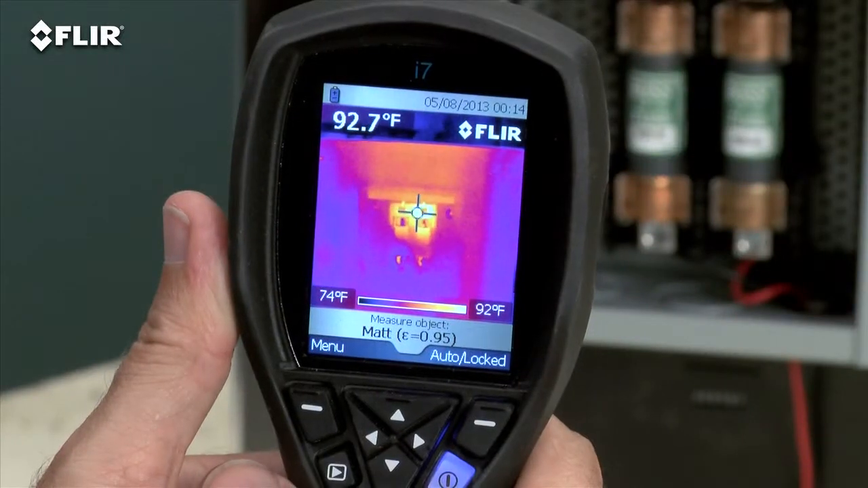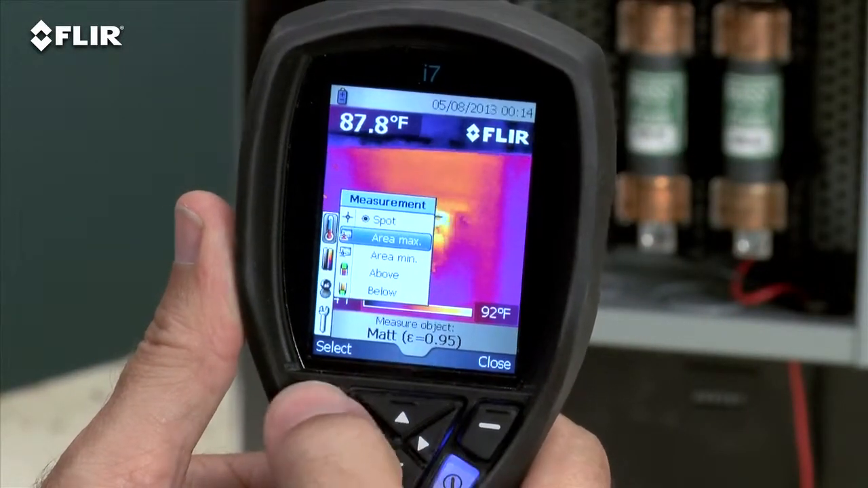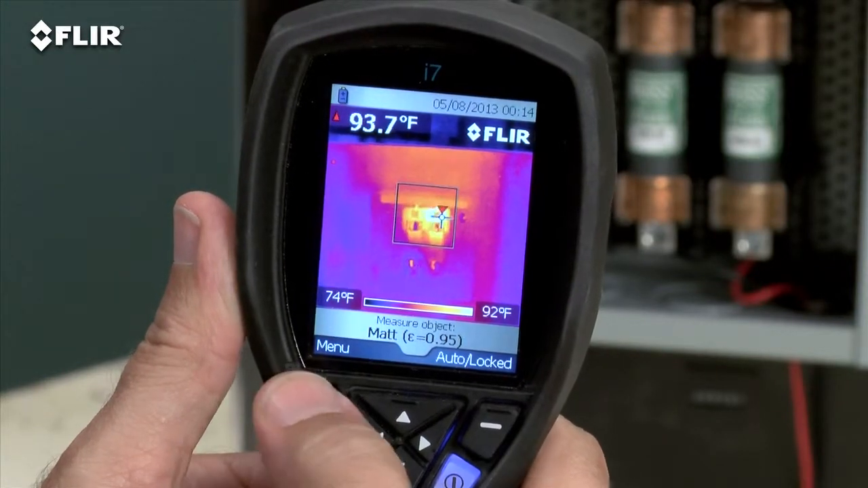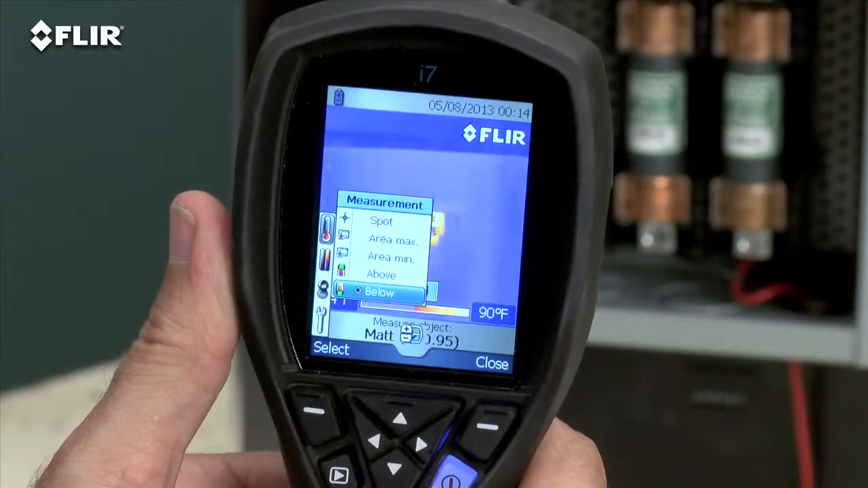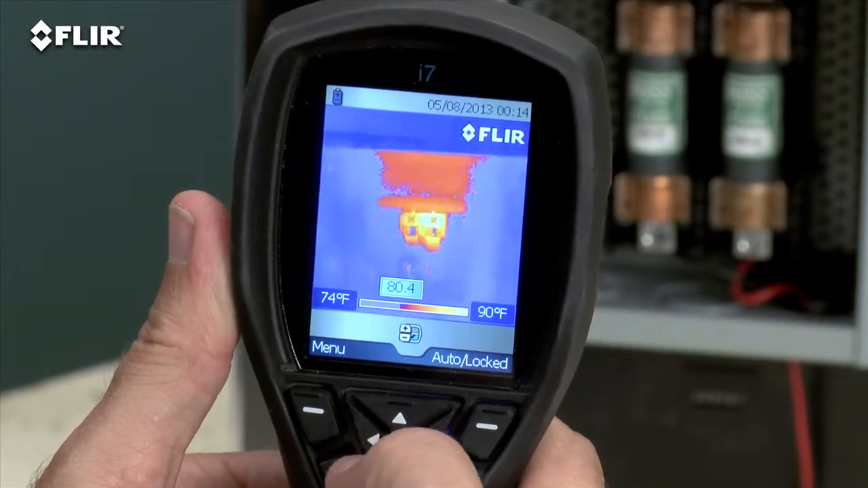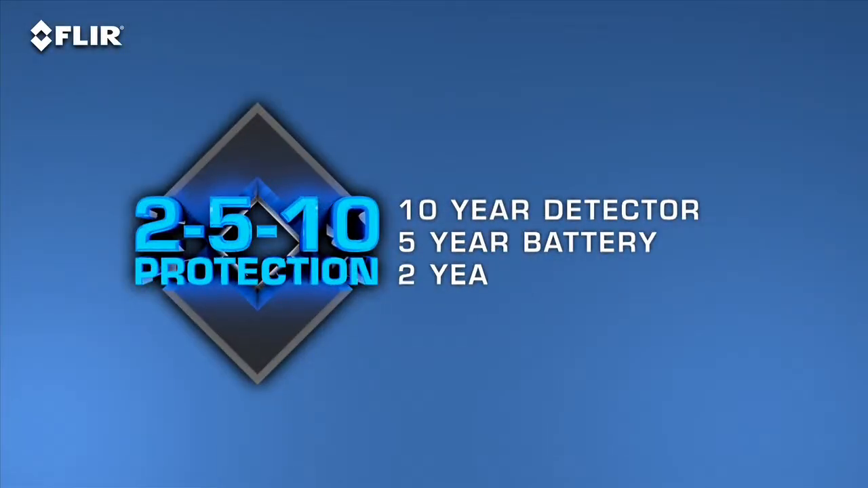Along with the spot meter, an i7 also gives you an in-camera area box tool with an automatic marker to find hotspots quicker. Plus, you can set an isotherm to alert you when something is above or below a specific temperature threshold. And all I-Series cameras come with FLIR's 2510 warranty that covers the detector for 10 full years, batteries for 5, and parts and labor for 2.